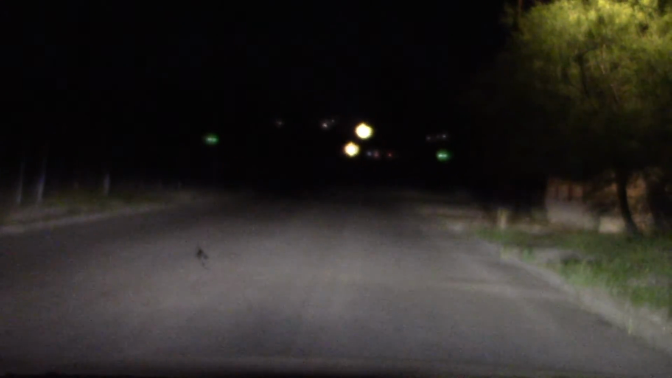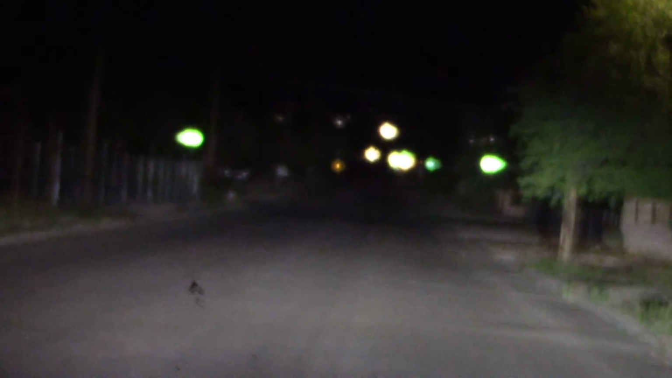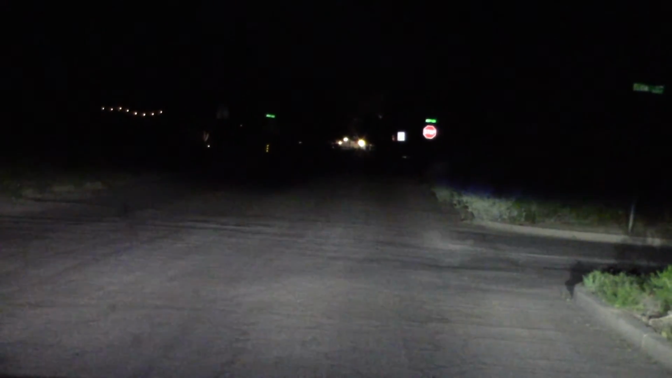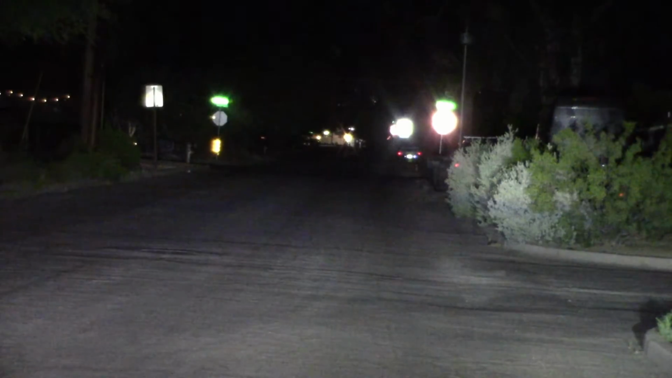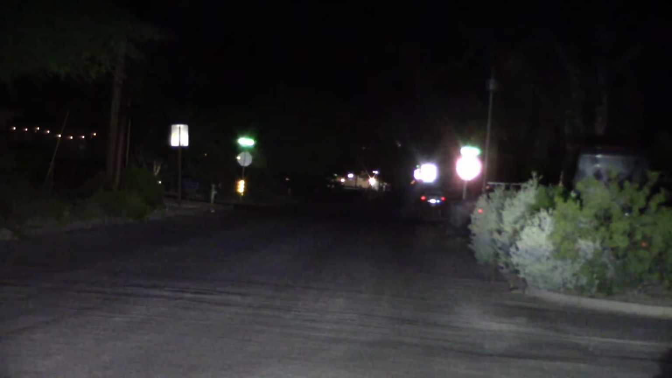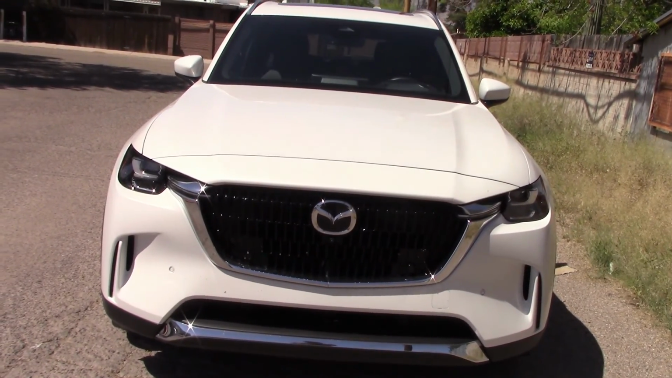Let's try that again. Got the low beams on. Got a little fuzzy focus problem. Go to high beam. Well, I'm trying to show the stop sign, but I think the camera doesn't want to focus as much as I would like. Let's try this one more time. Low beam, high beam. I think you get the idea. It's bright. That concludes our night drive headlight test.